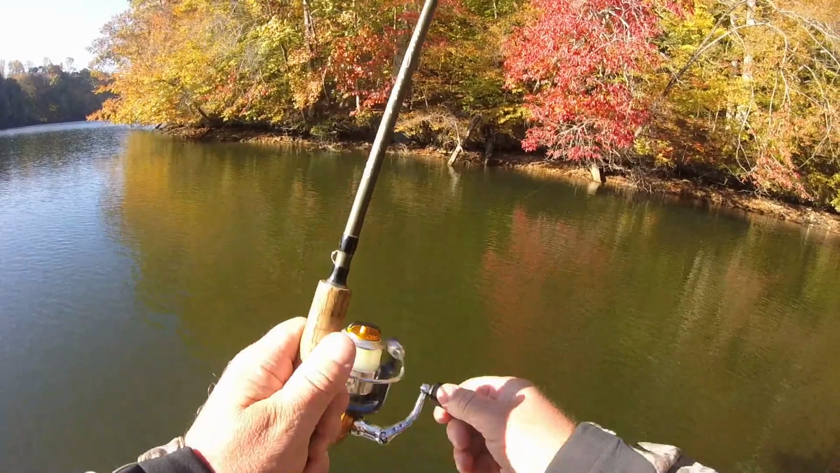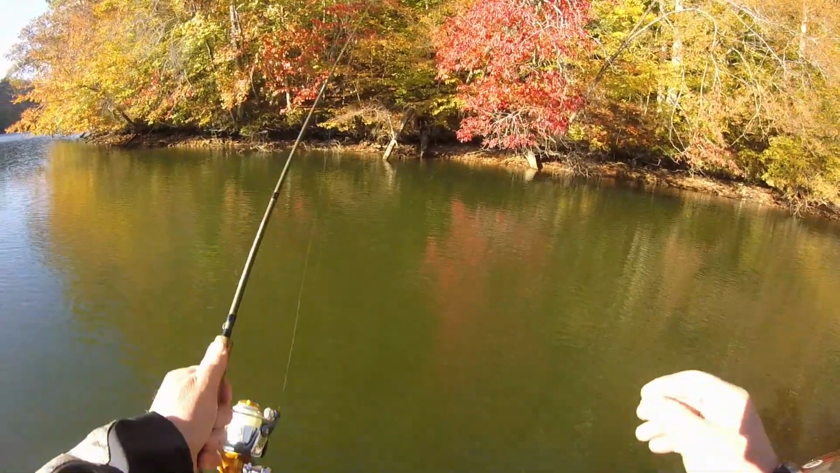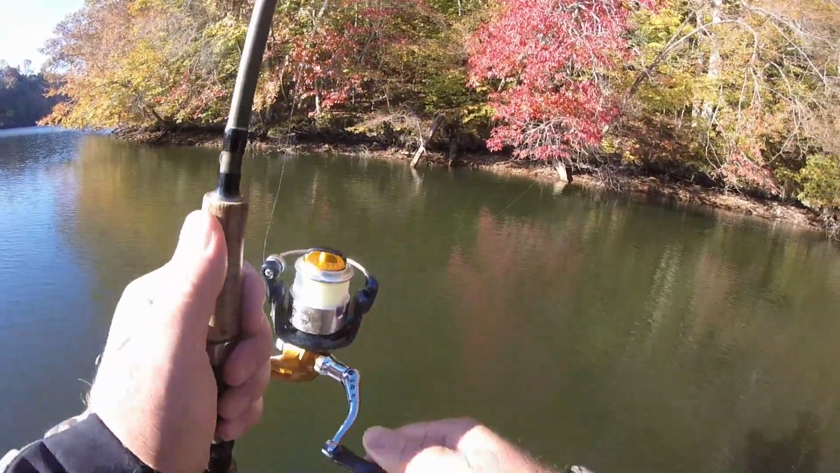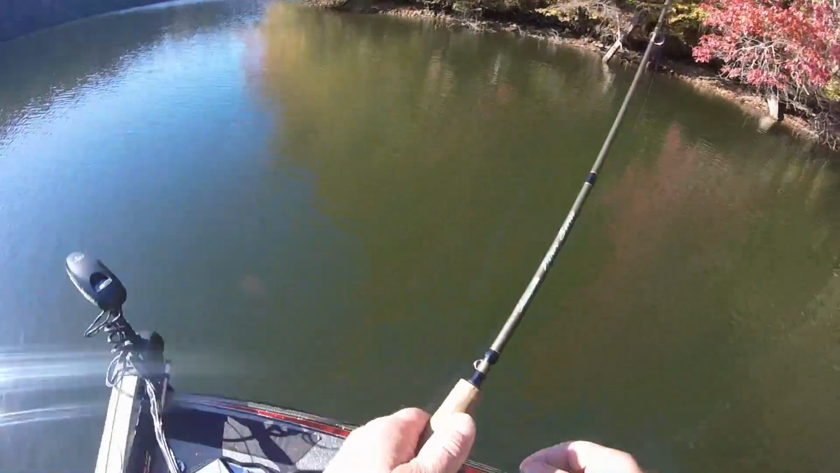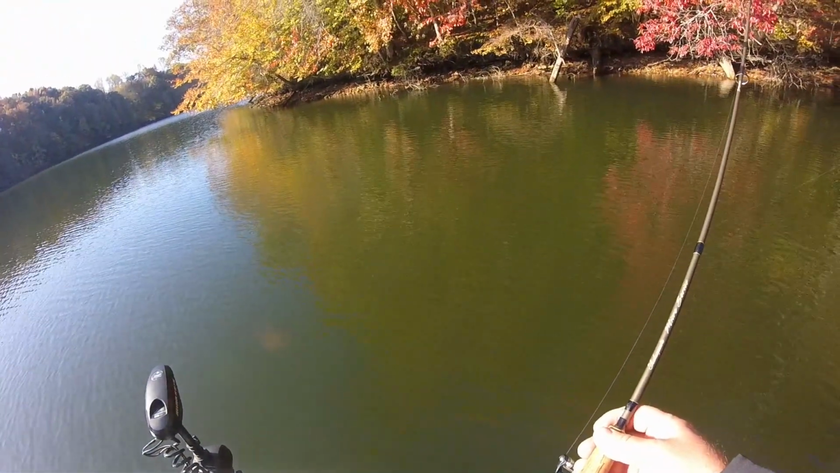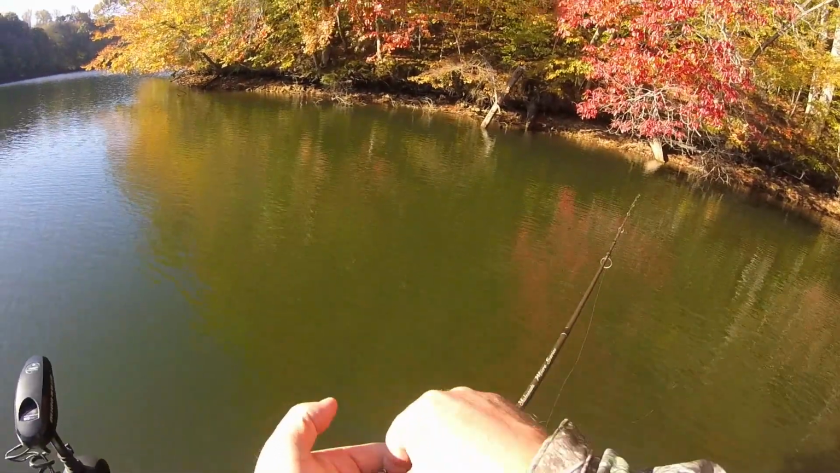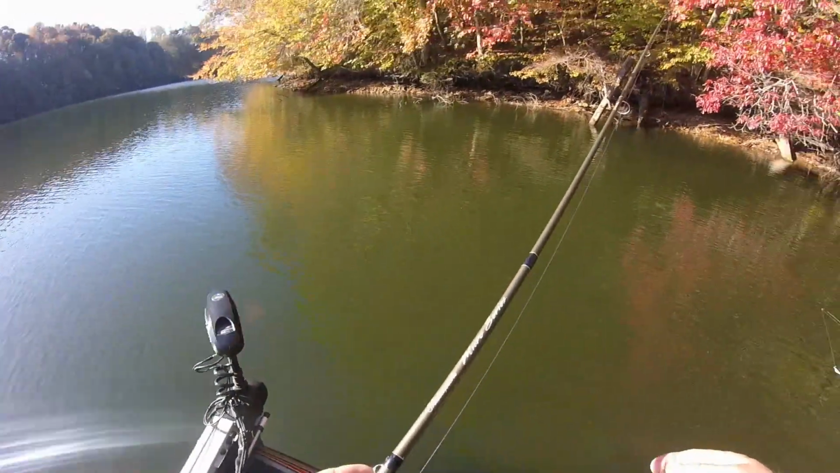See what I mean? I was reeling that one in and it got hung. I can probably get over that one and show you a little trick here.